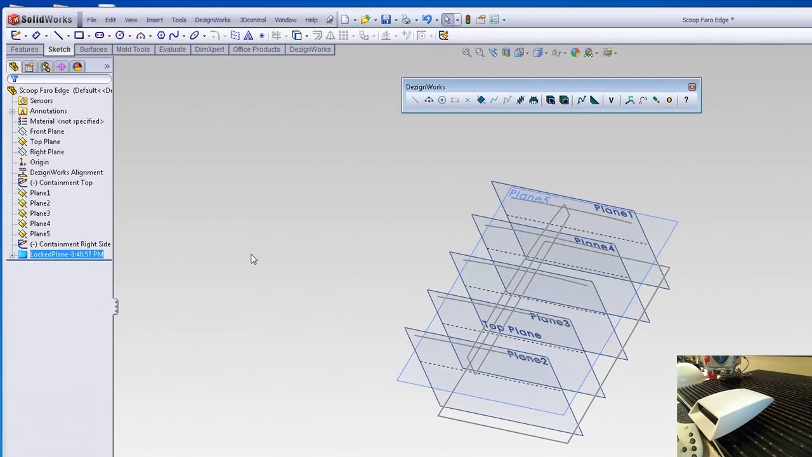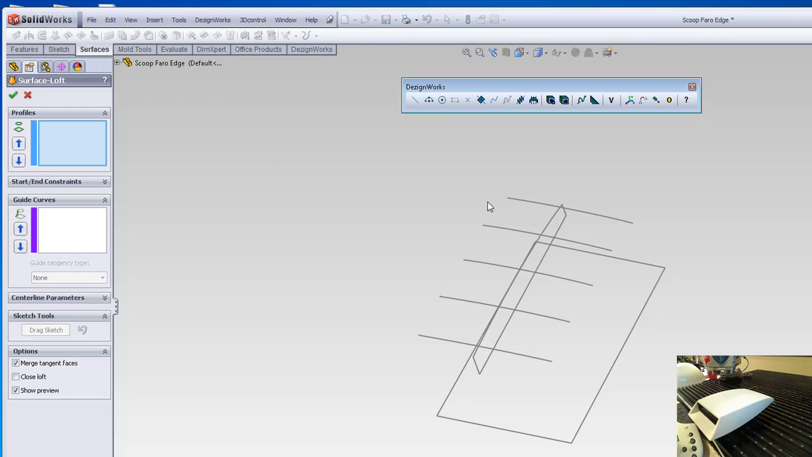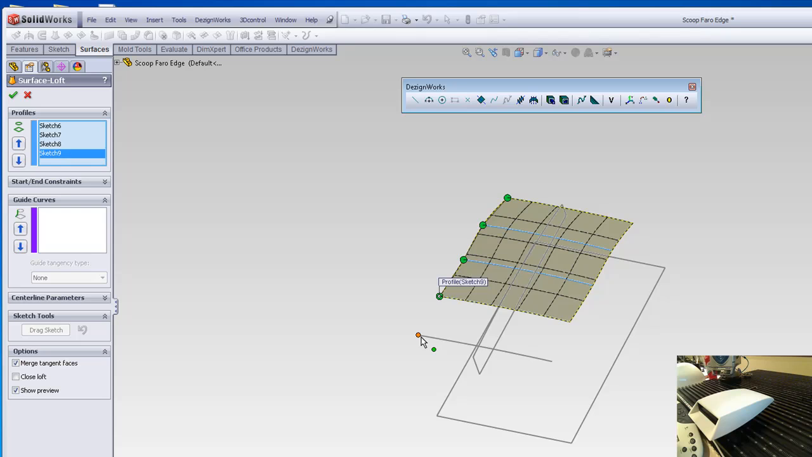We can go ahead and use the SolidWorks tools and loft that surface. Let's go ahead and do that. We'll hide these planes for a second and we'll loft that surface. Again, it doesn't matter how many sections you have. You need just enough to build your model.